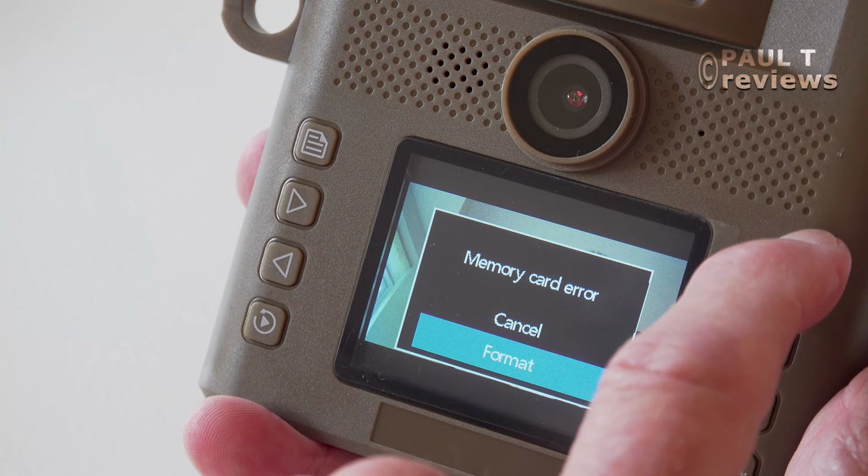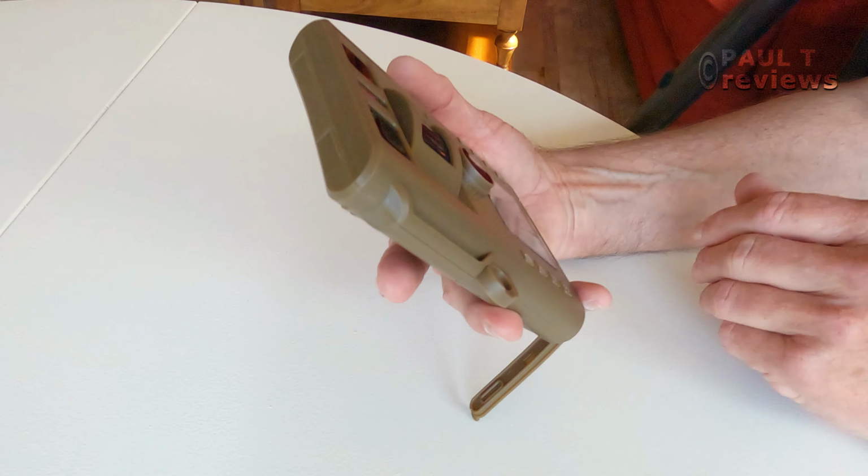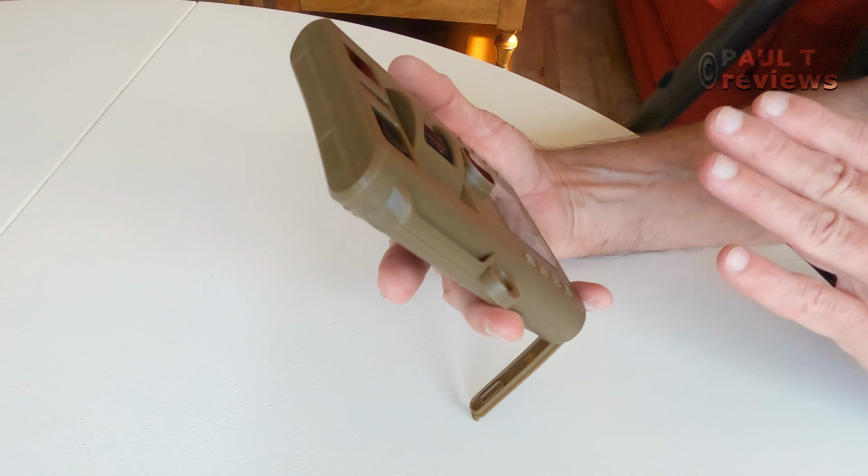PIR interval. I want the interval to be as little as possible. When an animal is passing by or in front of the camera, once the camera stops recording a video, I want it to start again as soon as possible. I'm going to take it right down and see. Yes, that's what I thought. The maximum is probably 99 minutes and 59 seconds. I want the minimum, which is 5 seconds. I always choose PIR sensitivity to high.